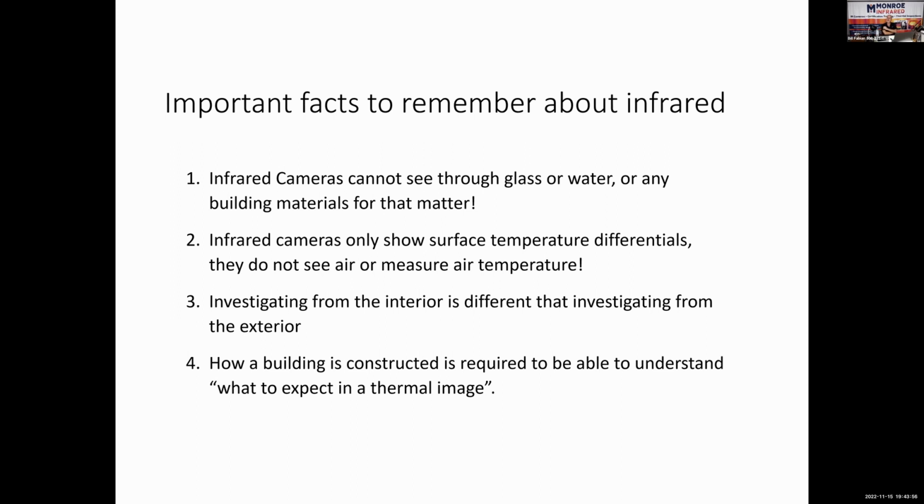And while infrared cameras work great for deer hunting, and I'm leaving Friday to go up to the Upper Peninsula of Michigan, and I take thermal imaging out in the woods with me to see what's out there, they don't work for fishing. You can be sitting in your boat and see the fish with your eyes, but the infrared camera cannot see into the water.